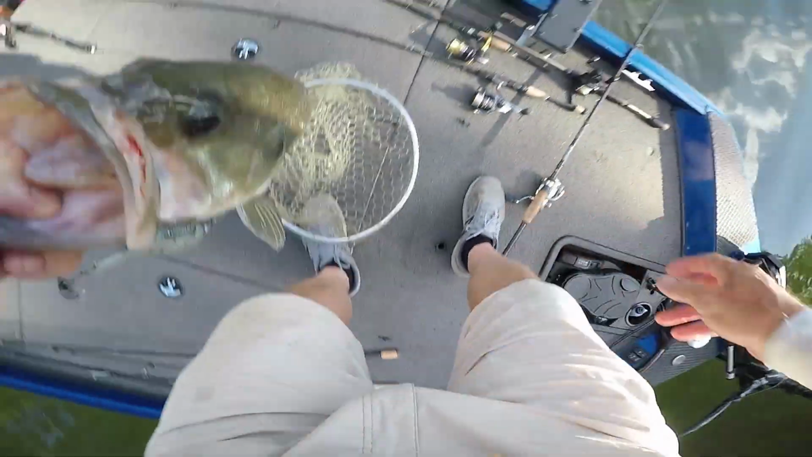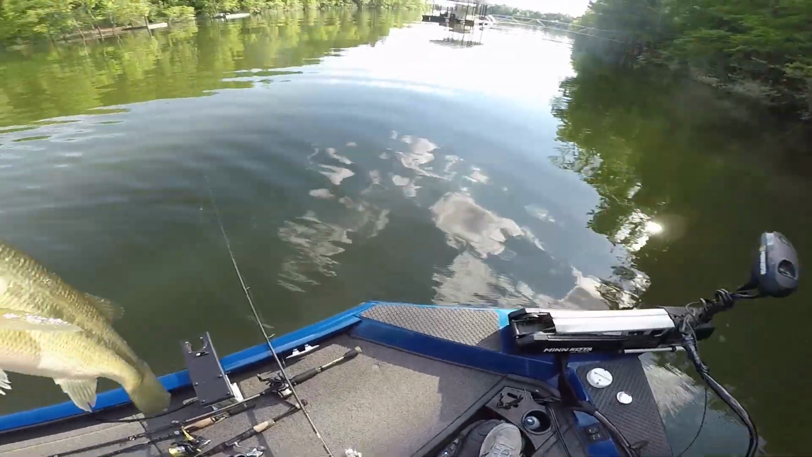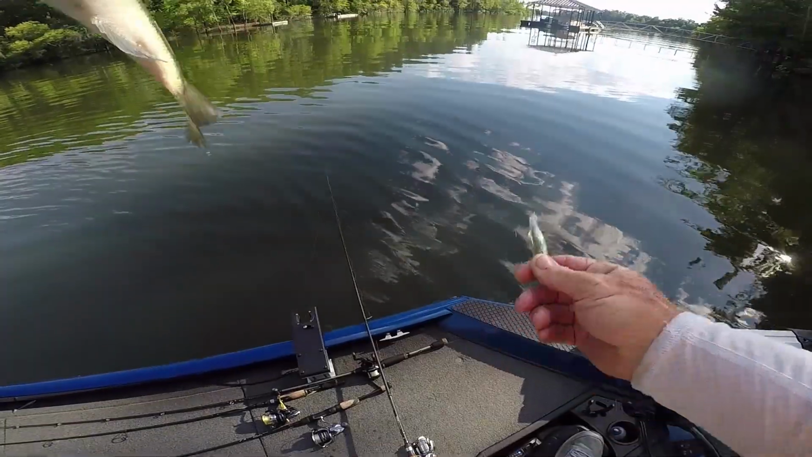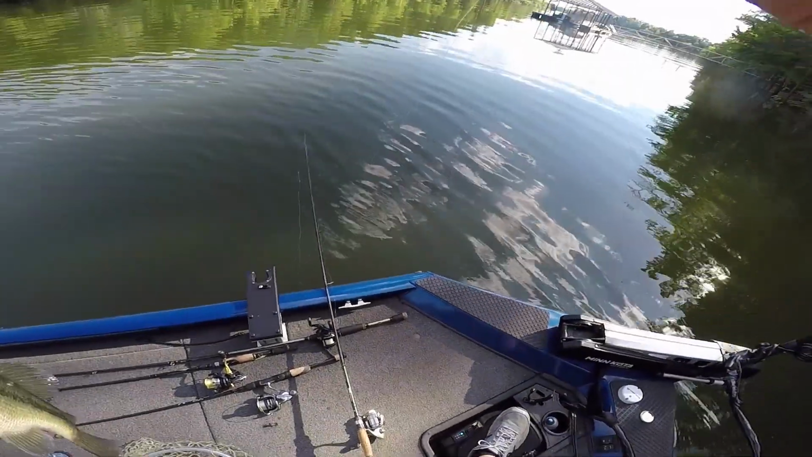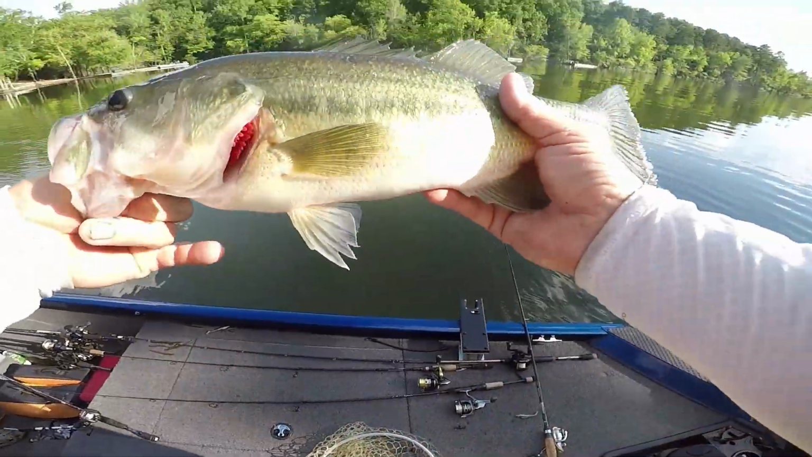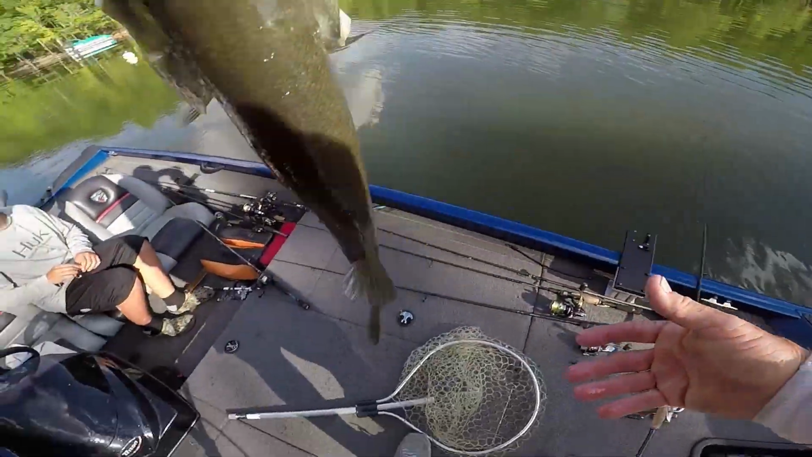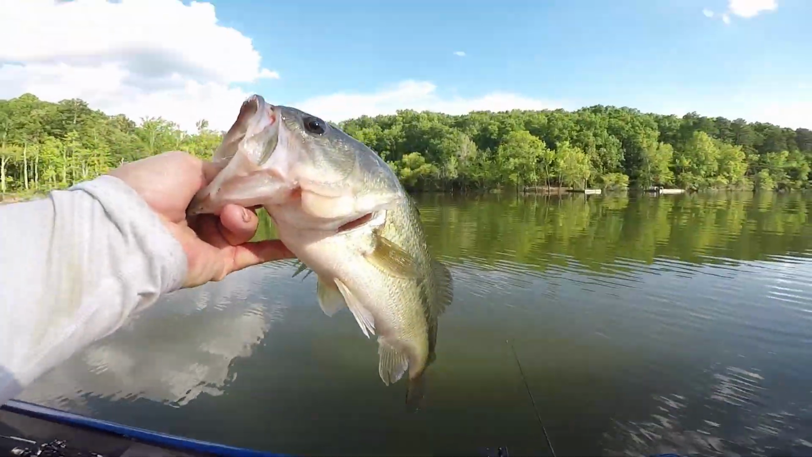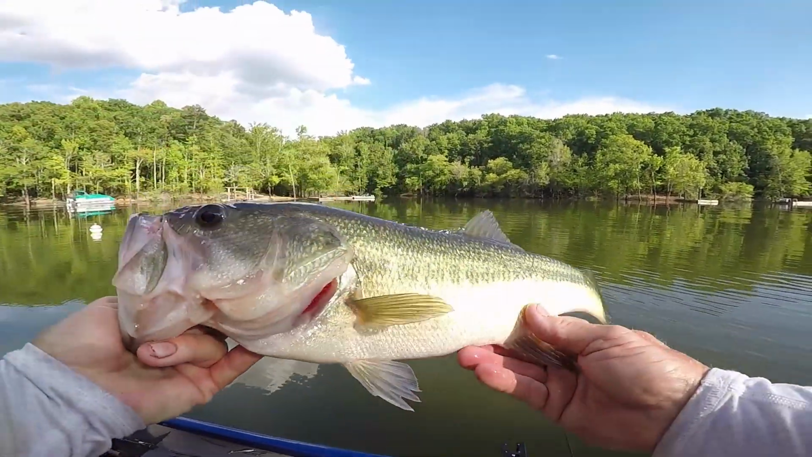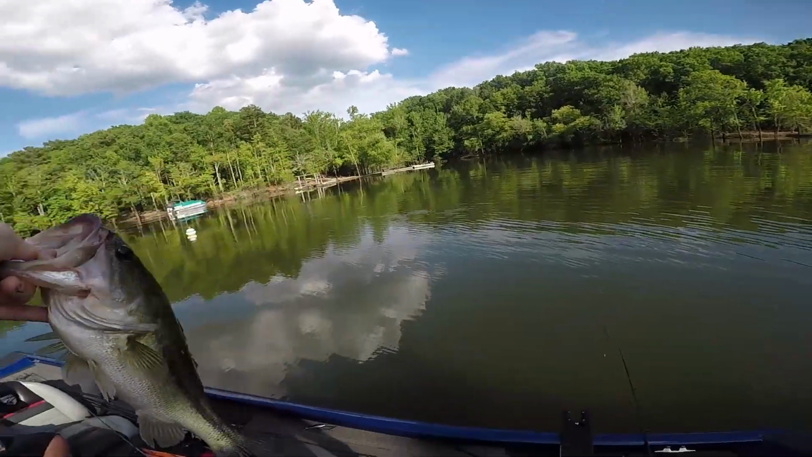And we finally caught a nice one on the swim bait. Z-Man 4-inch swim bait. That's called smoky shad. That's a good color, guys. You've got clear water, and the water's decently clear here. Look at that one, guys. What do you reckon that was? Oh gosh, he's in the 3s. I'd say he's 3.2 to 3.4.